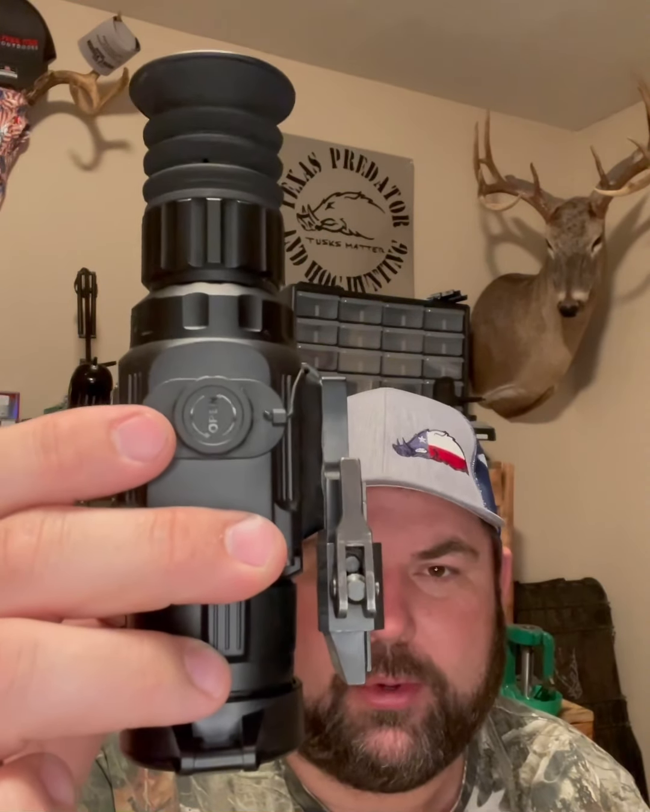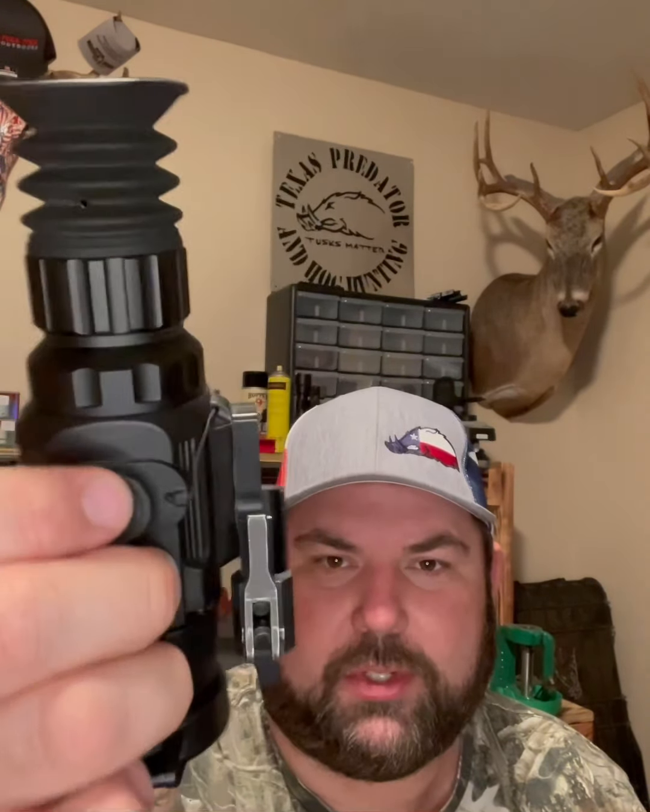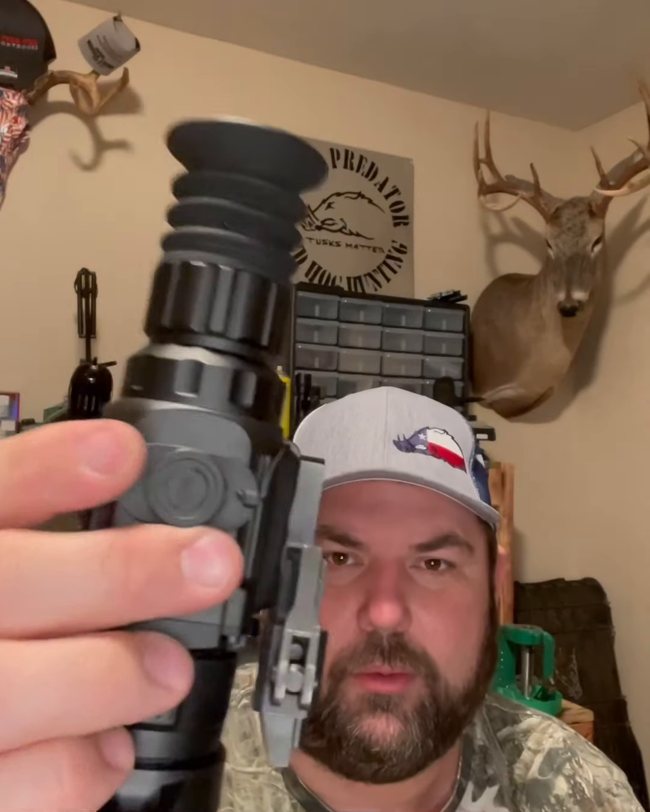It's only happened a time or two, but I've had it happen on Pulsar cores and the Apexes that used to use the CR123s. I've had the same issue with them doing it. It's just the batteries don't get a good connection sometimes if you don't push this cap on real tight and it lock good.